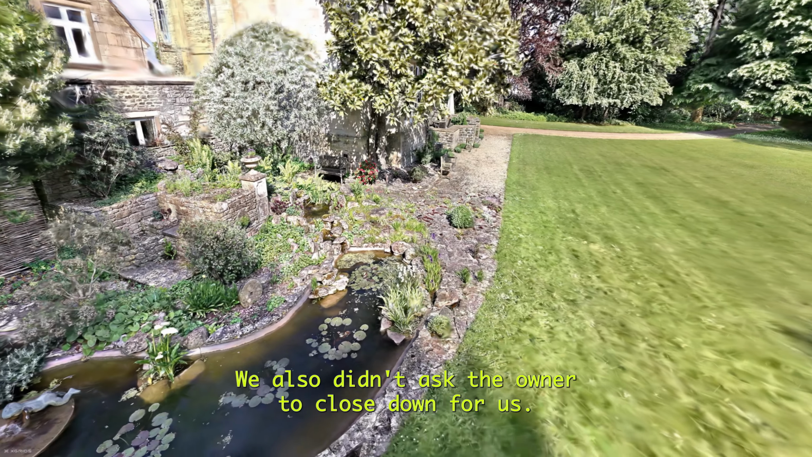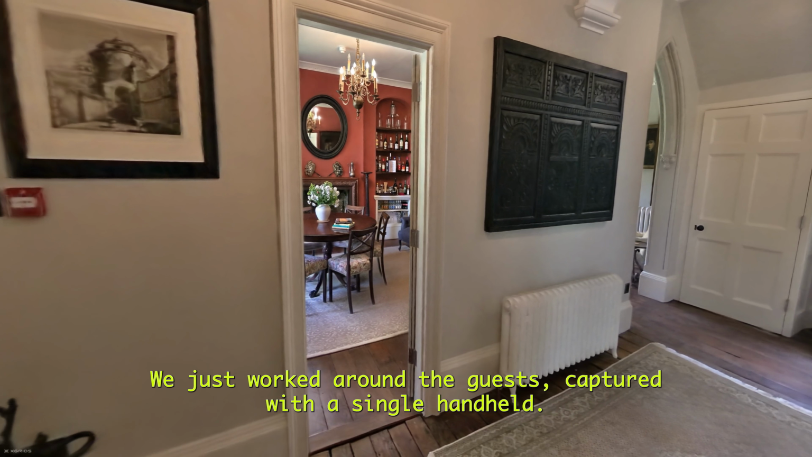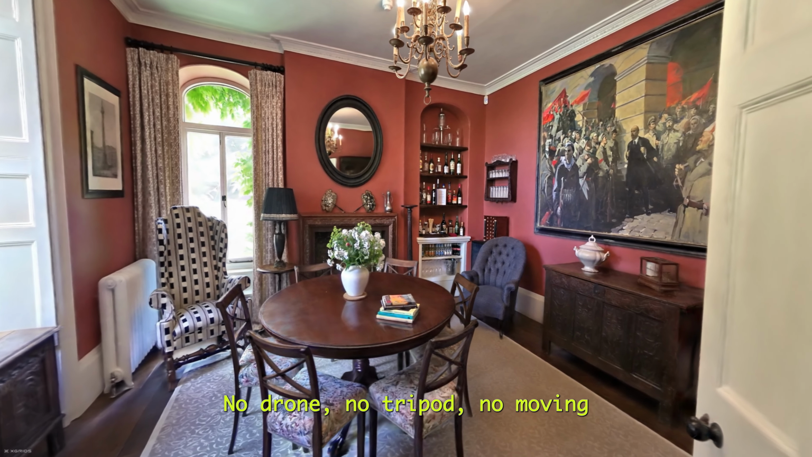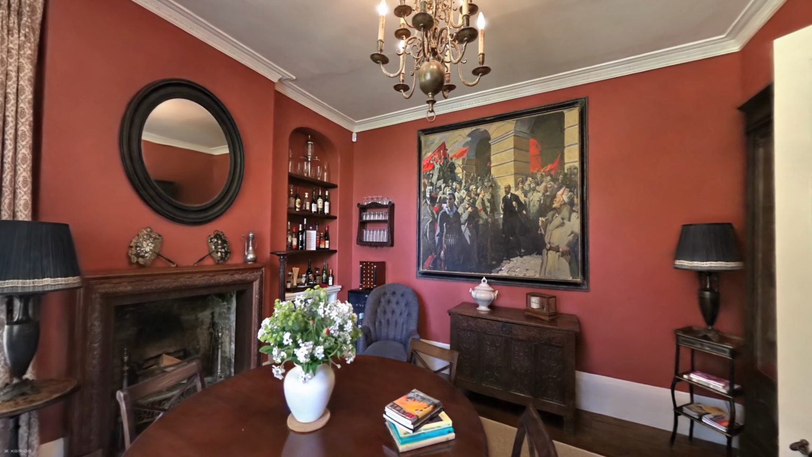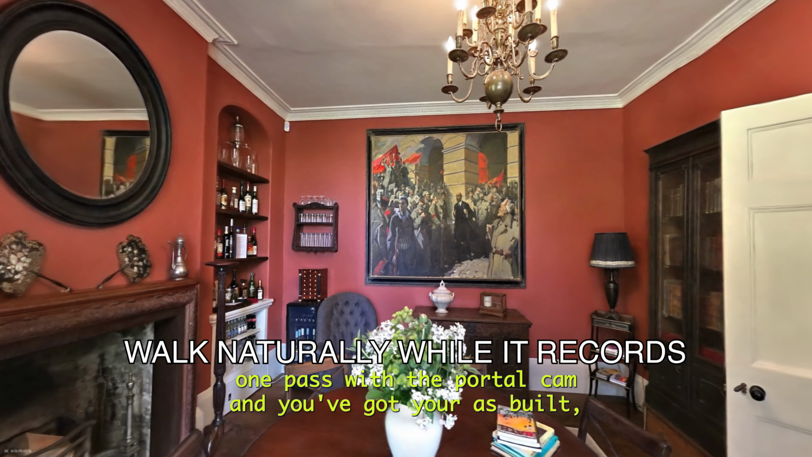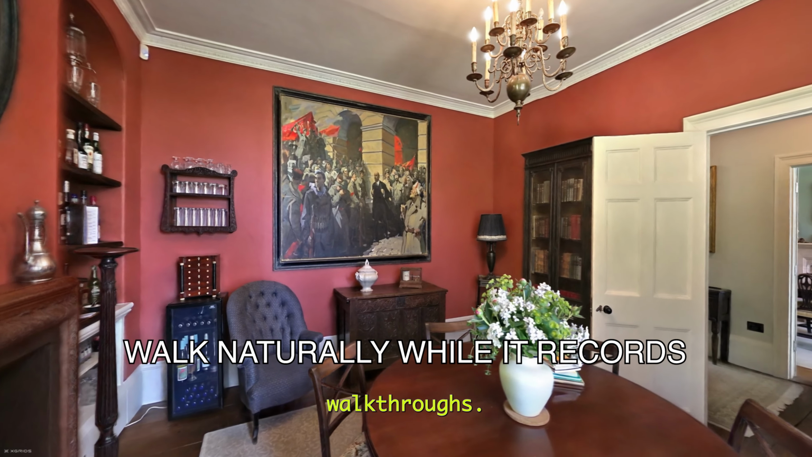We also didn't ask the owner to close down for us, we just worked around the guests. Captured with a single handheld. No drone, no tripod, no moving laser scanners. One pass with the PortalCam, and you've got your as-builts, your inspections, your training, your stakeholder walkthroughs.